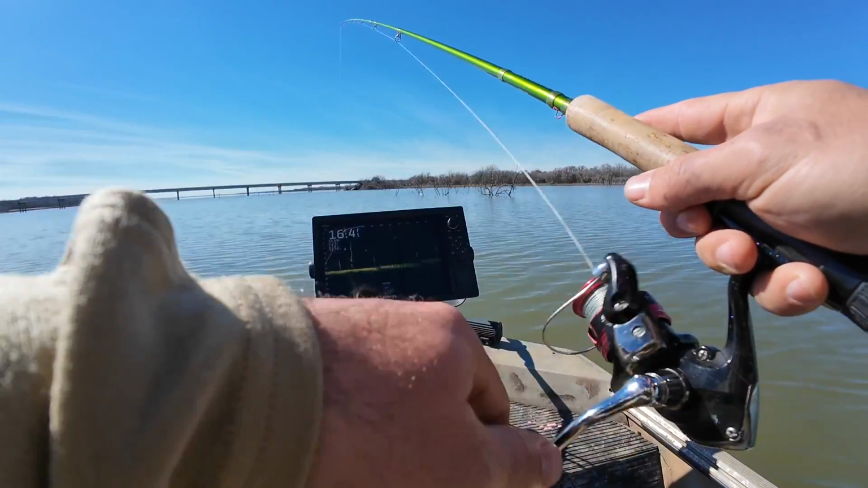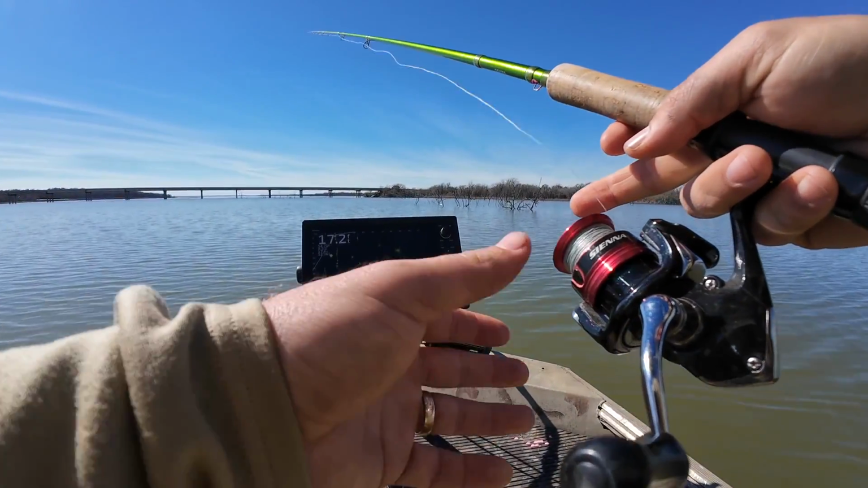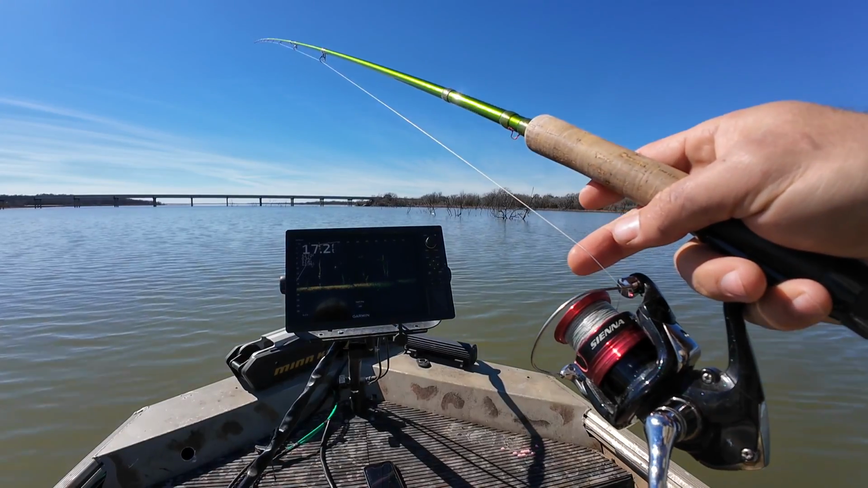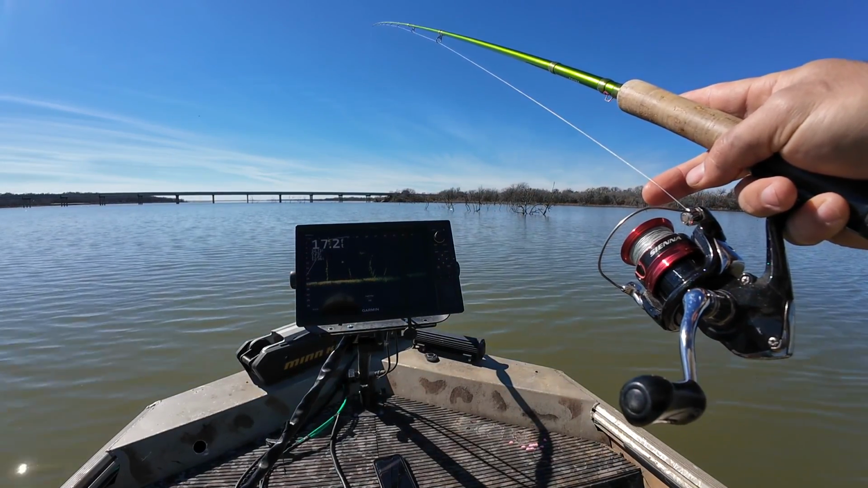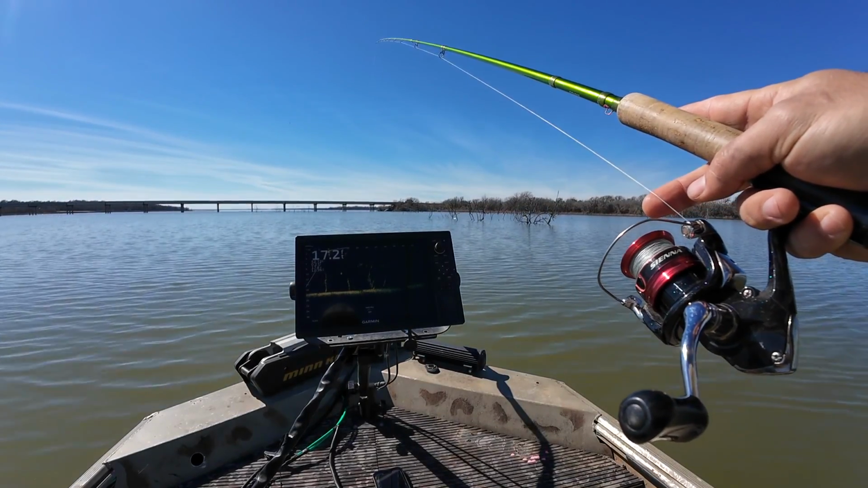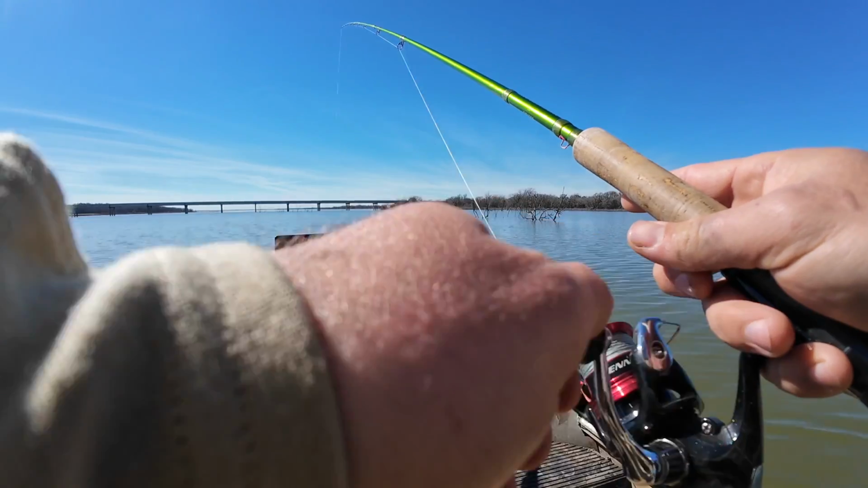These crappie are being real stubborn today. Having to drop on them like 3 or 4 times before they do anything. And a lot of them won't do anything at all. Bump them on the nose just to get them to turn.